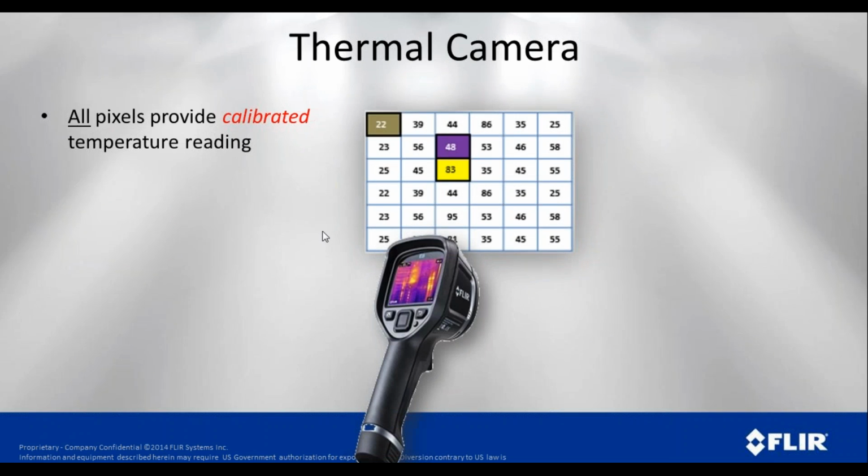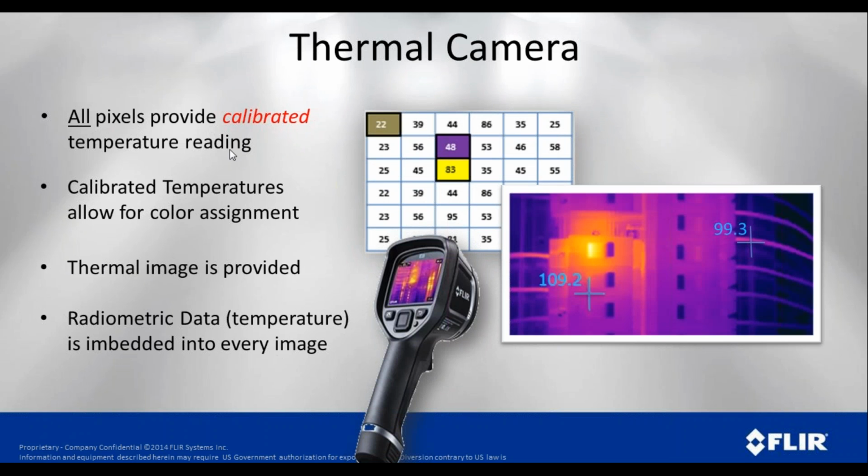On a thermal camera, it has multiple pixels or multiple sensors, and each one of them is calibrated to give us a temperature reading like we saw earlier. They allow for the color assignment, and then that in turn turns into that thermal image.